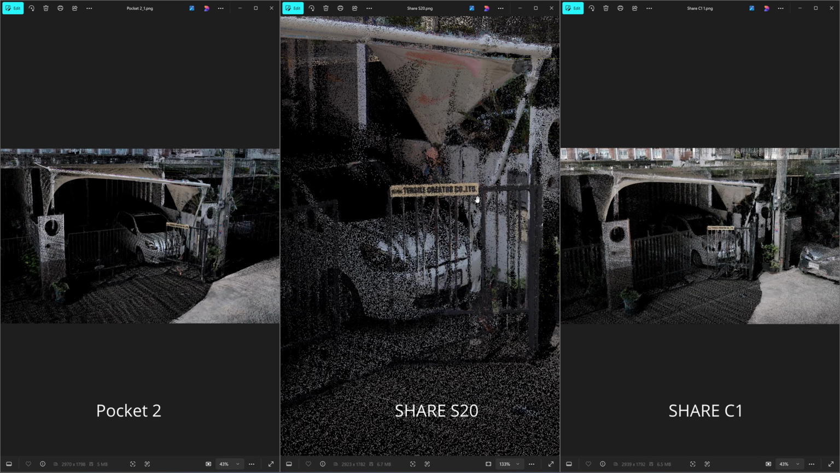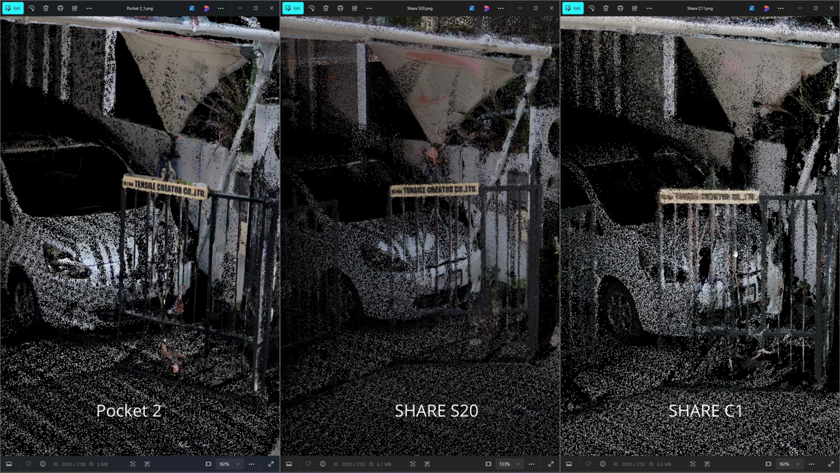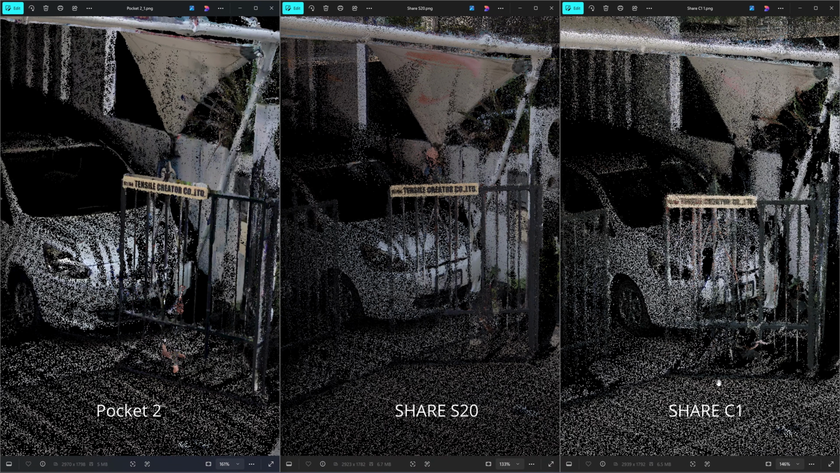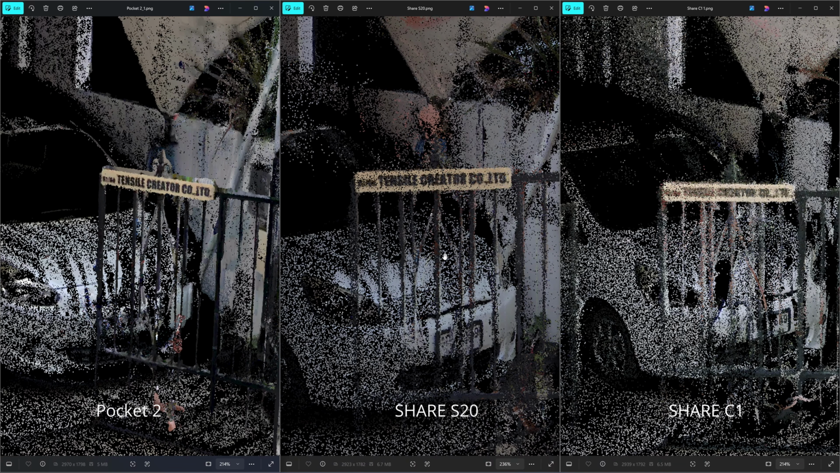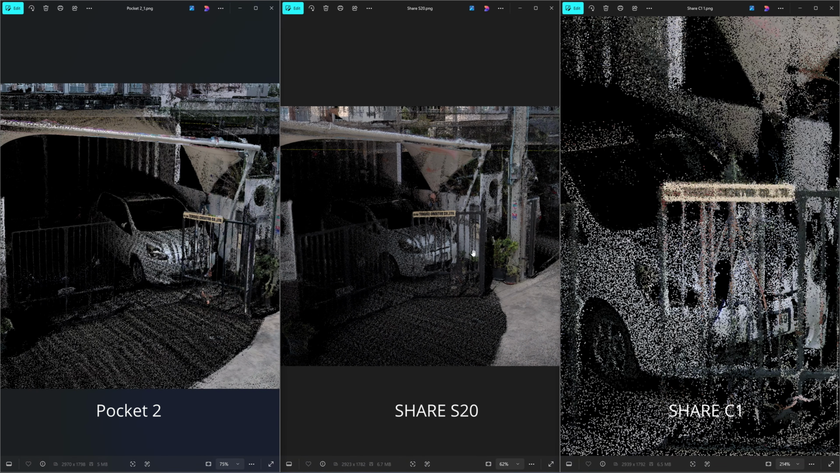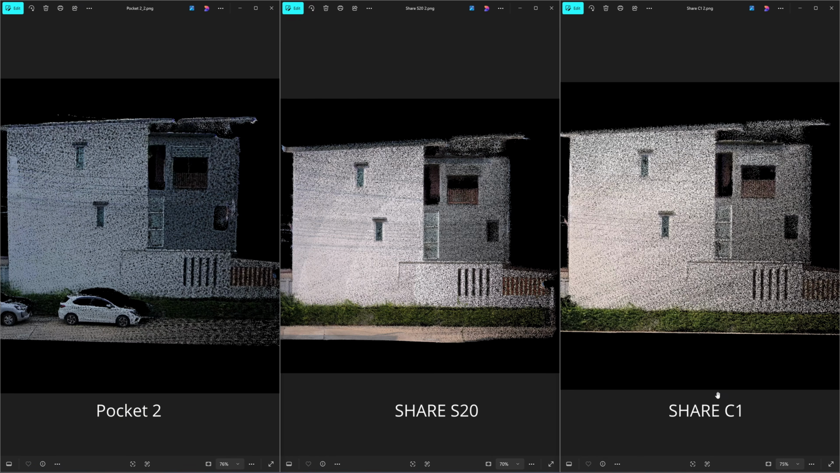The Pocket 2 produced the sharpest text on the signage, slightly better than the SHARE S20 and noticeably better than the SHARE C1. Surprisingly, the 2-megapixel camera on the Pocket 2 outperforms the 16-megapixel camera on the SHARE S20. I really don't understand why Manifold Tech set low resolution as the default in their software. Let's move to this wall.